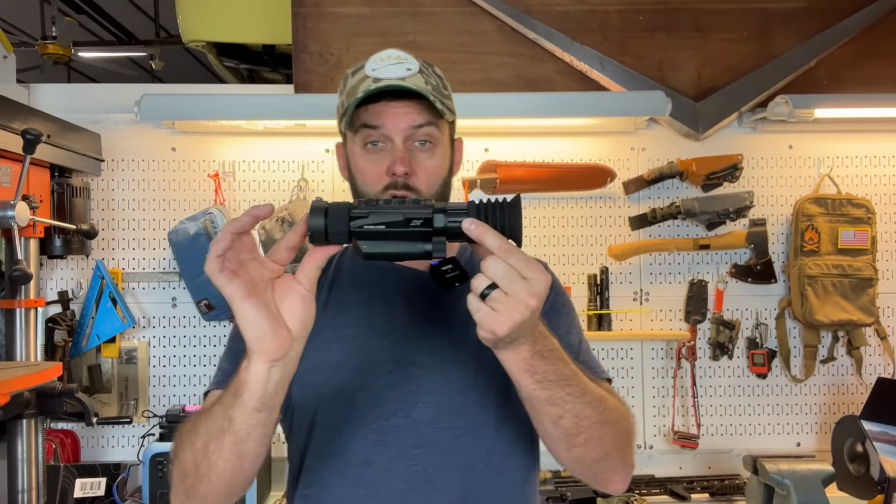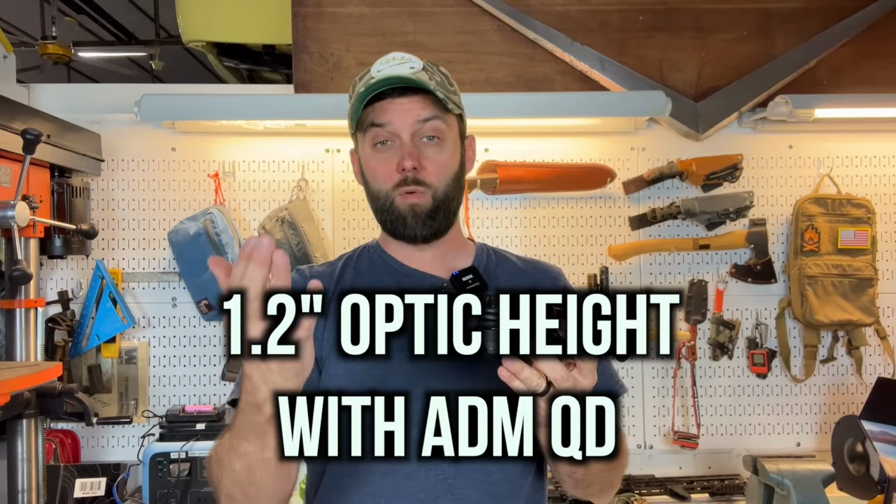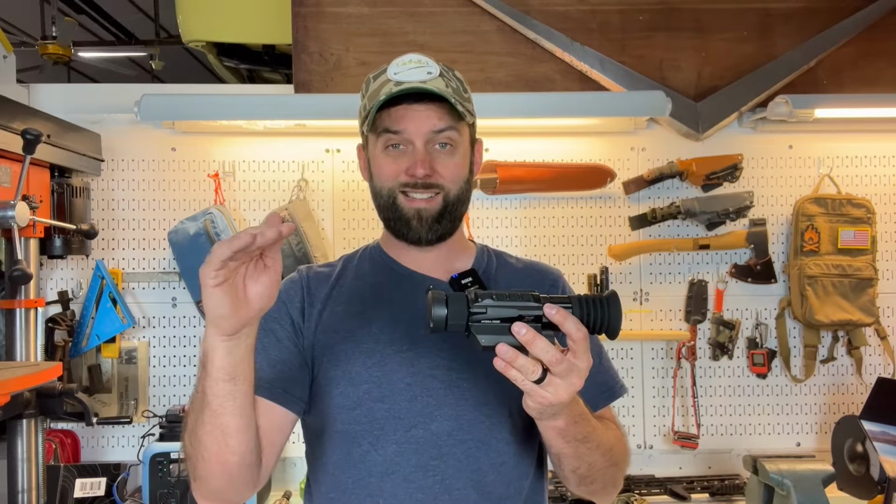So without going into every possible iteration, just know that this setup right here is 1.2 inches optic centerline. Just add that to any riser that you're looking at to get to your desired optic centerline height. Let's go find some hogs. And I'll show you the different color palettes, and I'll show you how good the footage looks, give you an idea of the image quality.